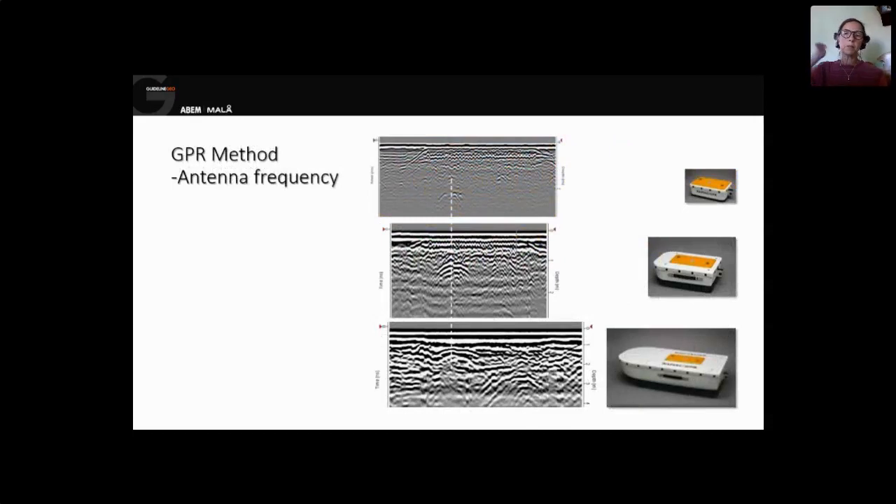And when we talk about GPR, we often talk about different antenna frequencies. The antenna frequency gives us the resolution and the depth of the measurement. If we have high frequency antennas, we have a short wavelength, and by that we have high resolution. So we can actually see small objects.